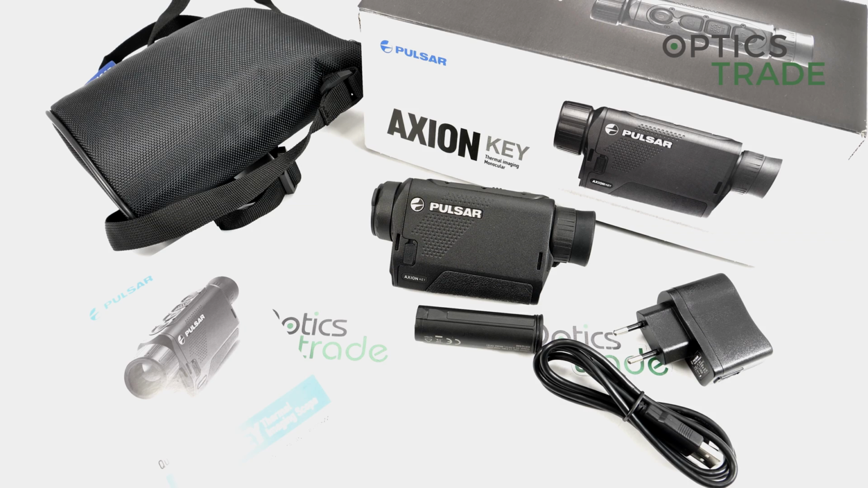For 8-time magnification to be fully utilized, you would almost need a tripod, even though some people use it also at 8 times magnification from hand. But like with all digital zooms, I would say that 2 times is superb, 4 times is still acceptable, 8 times magnification is already on the brink of unacceptable in terms of optical quality.